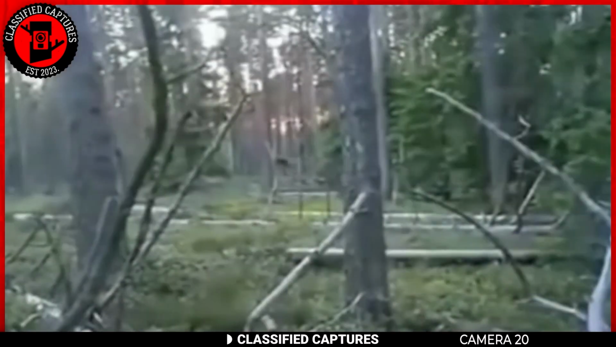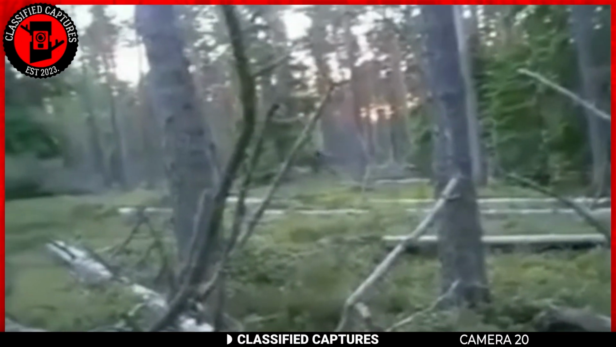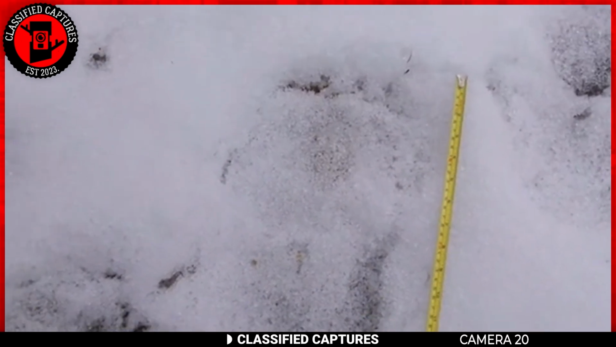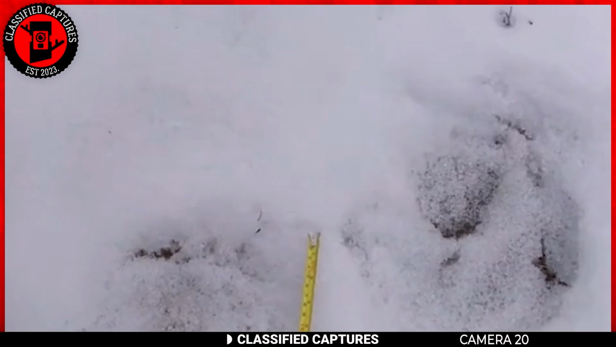A man and his partner were hiking in the mountains when they stumbled upon something unusual. Footprints. But these weren't just ordinary prints. They were massive. And what's even more curious is that there were two distinct sizes. One set of prints was slightly larger than the other.